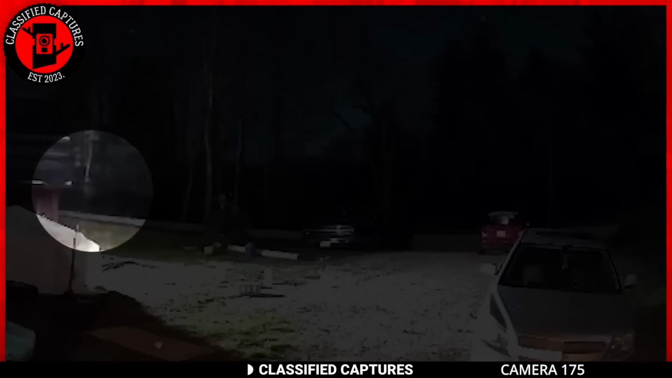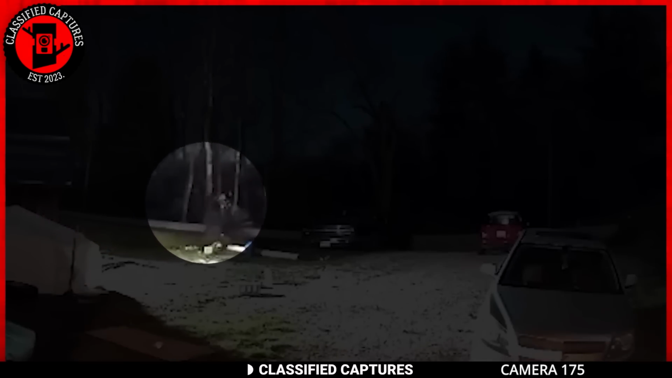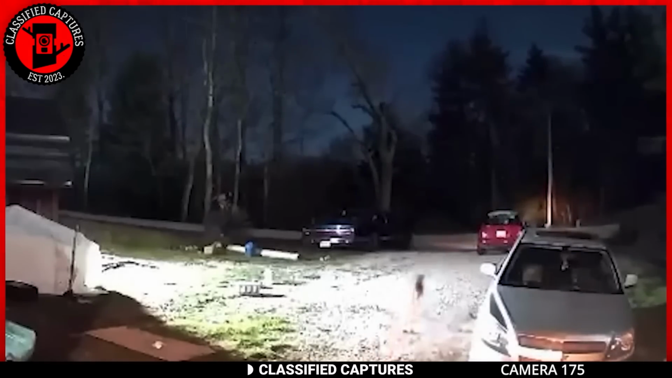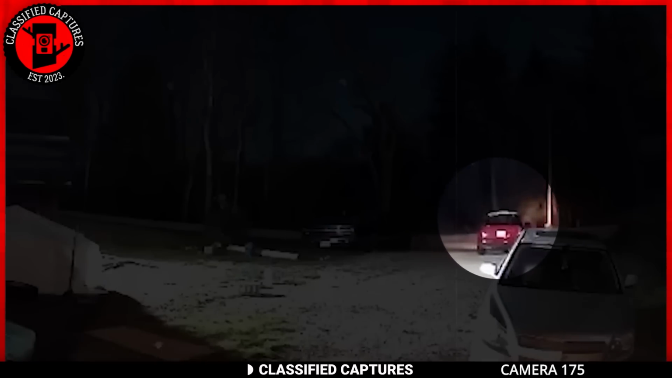In the footage, the homeowner steps into her car looking for a lighter, but little does she know something ghostly is about to unfold. A spectral figure materializes out of thin air near the building, strolling across the camera's view, only to vanish into the bushes on the other side.